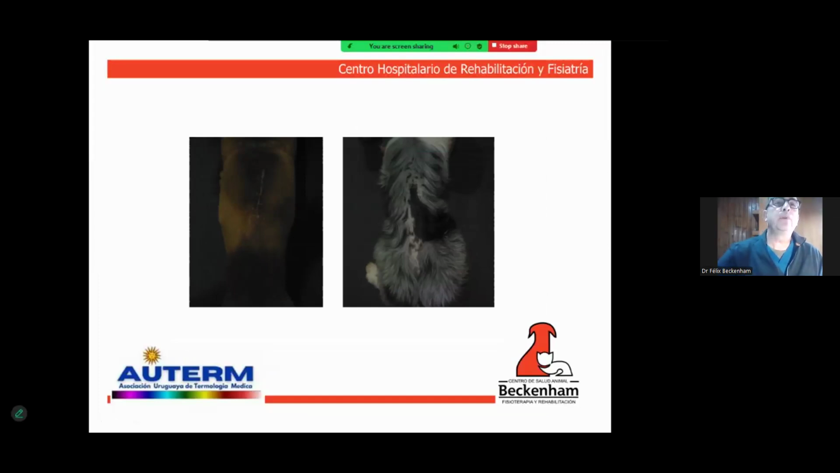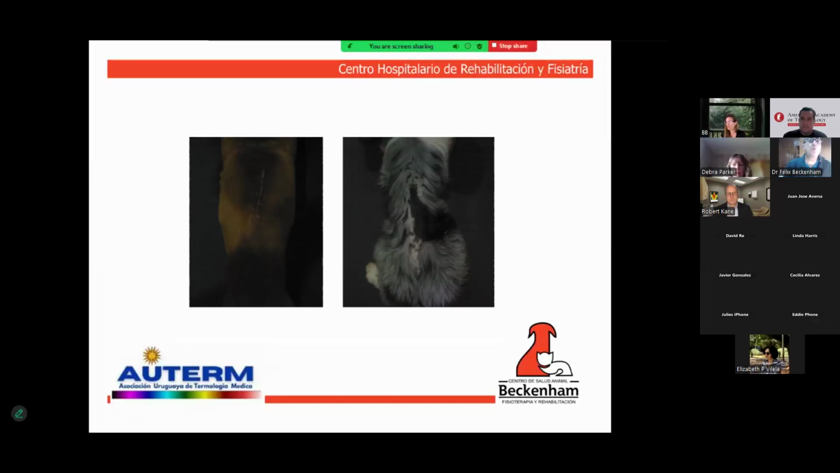This is a patient with selective hair removal. He's a patient who underwent emergency surgery for a stroke, so he was unable to walk. He has now recovered. We only need to be able to work on hyperbaria as a next step.